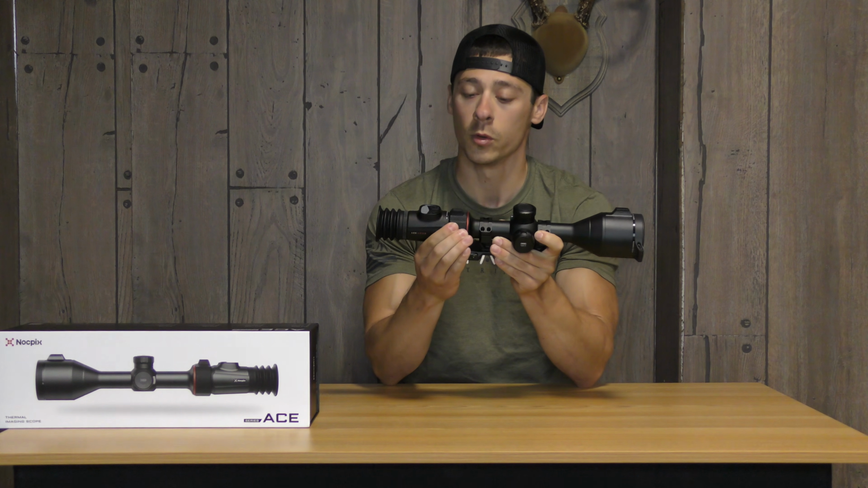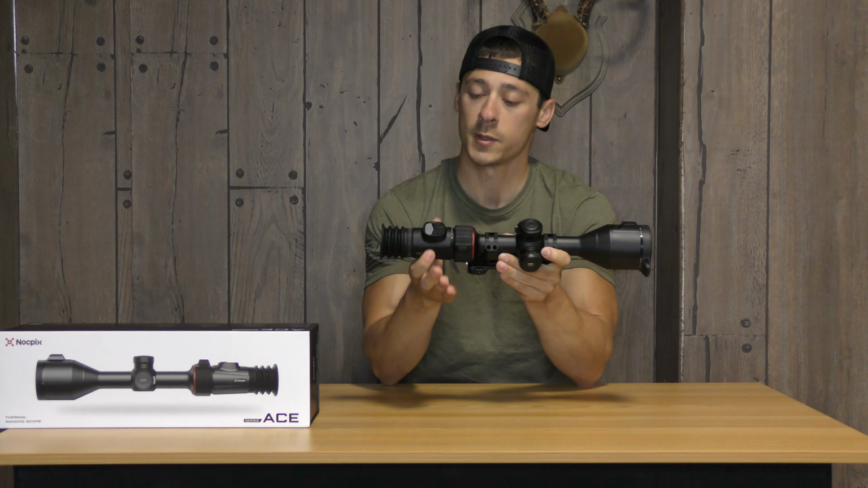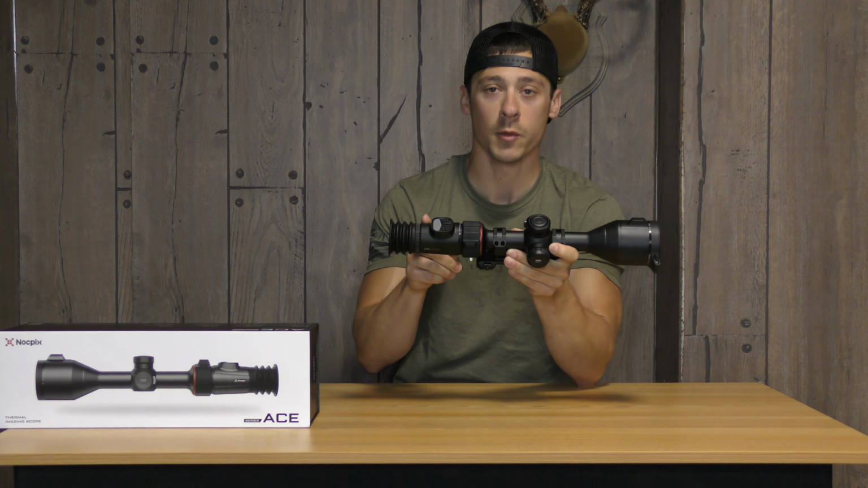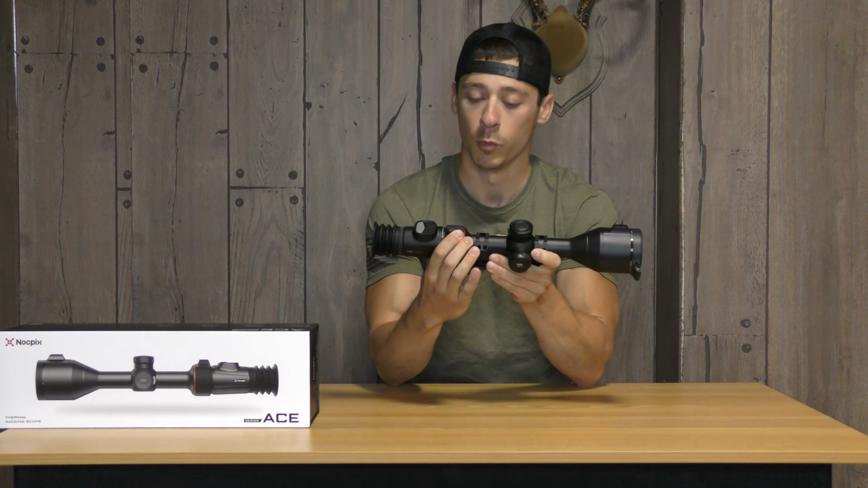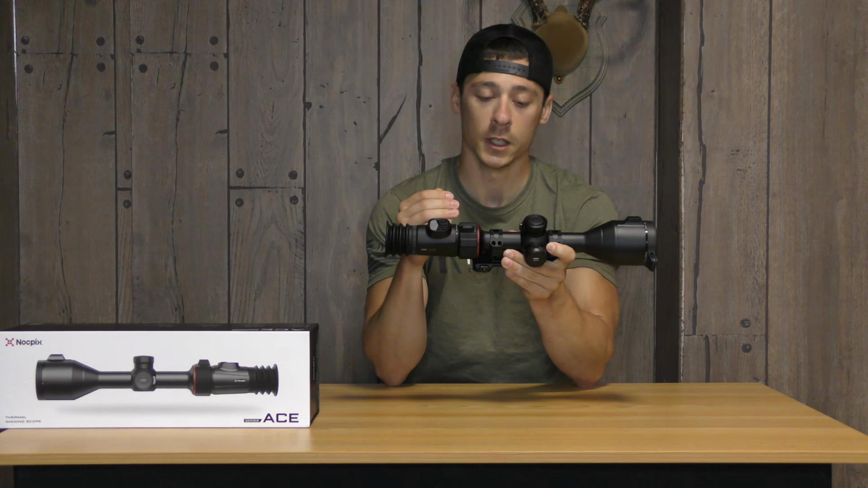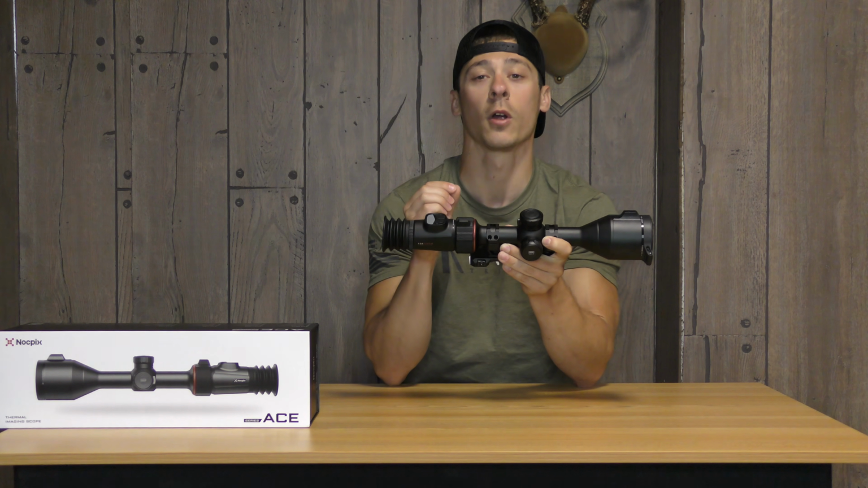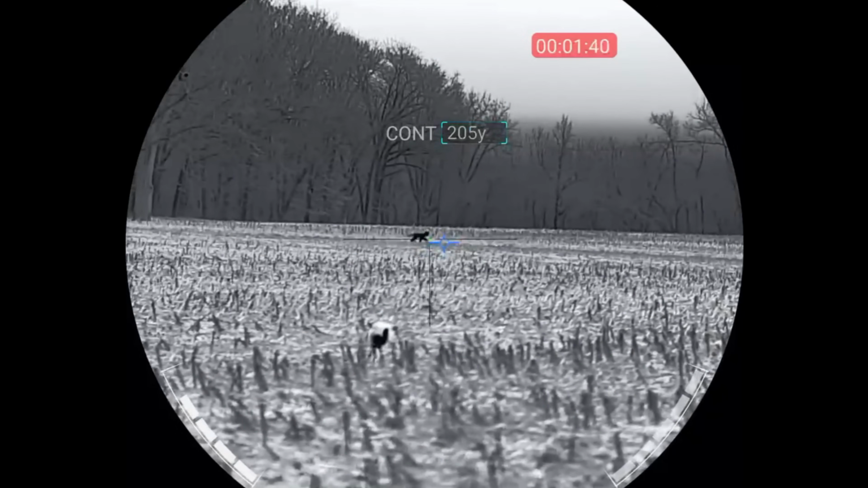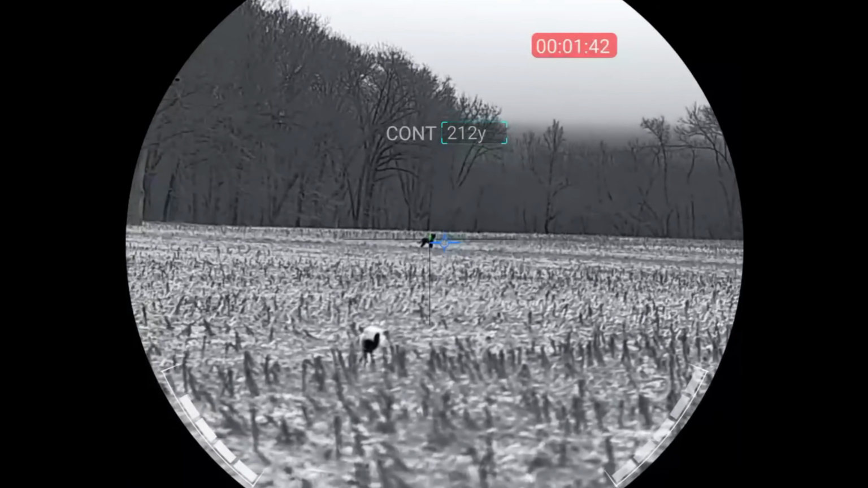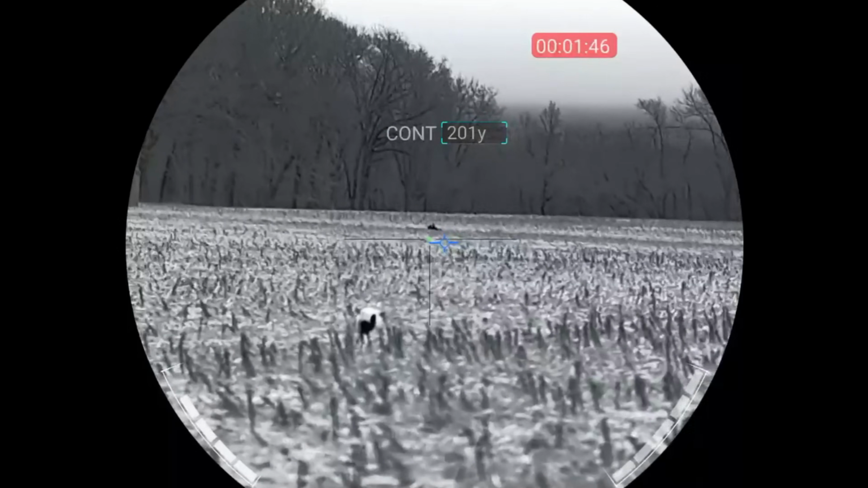So what you're going to do is you're going to turn this in and you're going to actually see it's going to expand the image that you're going to see in the eyepiece. When you're recording, it's not going to translate that to your video, but you've got it while you're hunting, and it's going to give you a non-pixelated image and let you zoom in really far and keep those details and make those longer shots. And that's something that not many other scope manufacturers can do and have in their technology, and another reason I really love this scope.